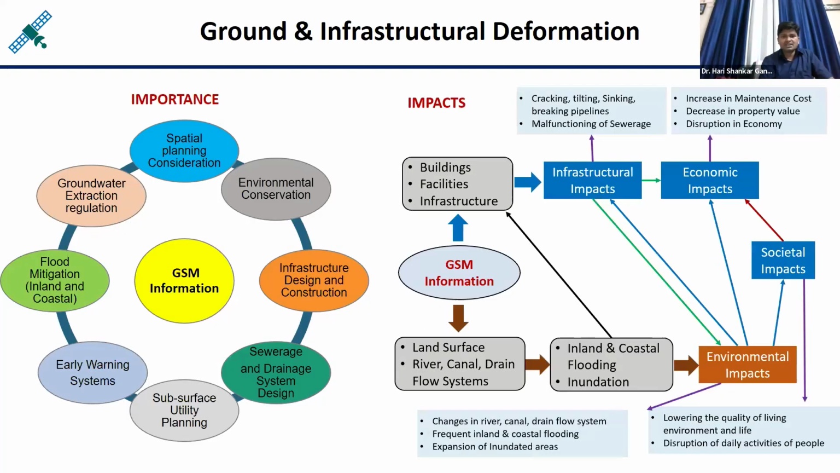So if you see in terms of impact, if you have the ground surface information, then it can affect the buildings or the infrastructure. You can say the infrastructural impacts are cracking in the buildings, tilting, sinking, breaking of pipelines, malfunctioning of sewerage lines.